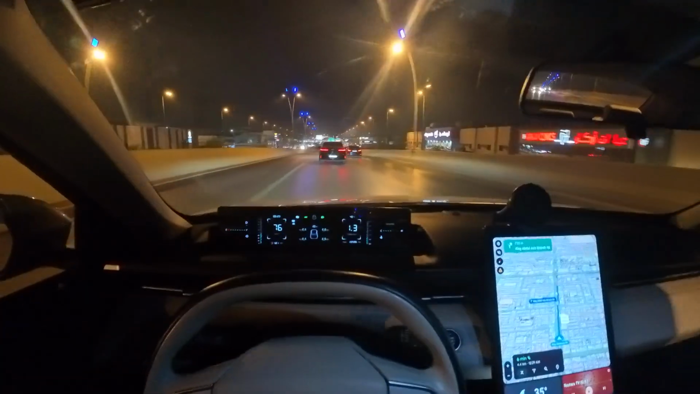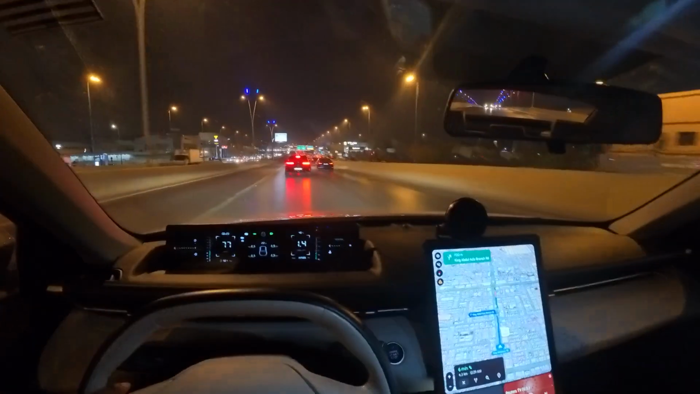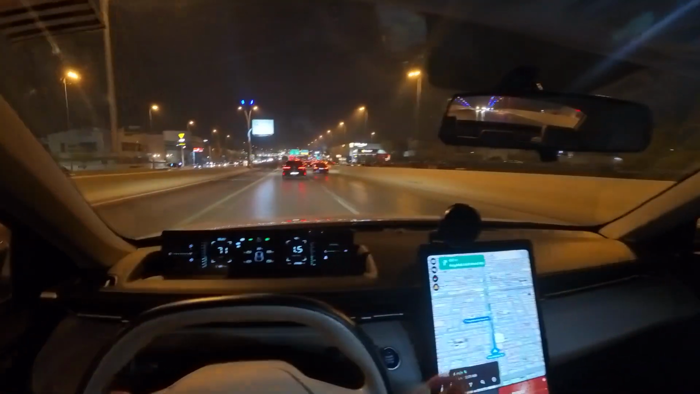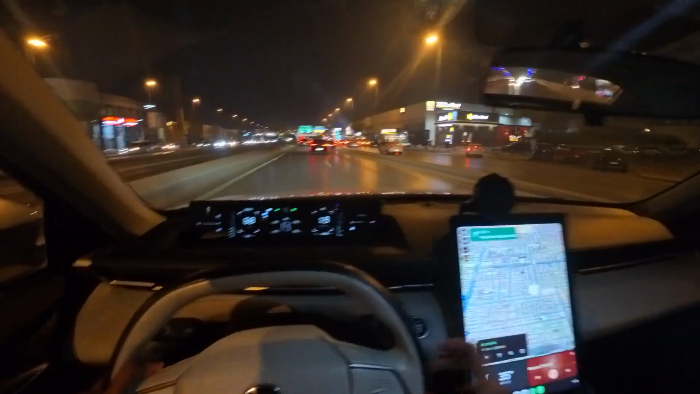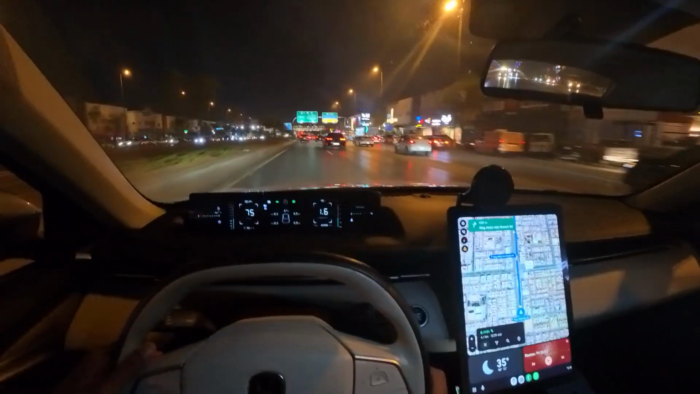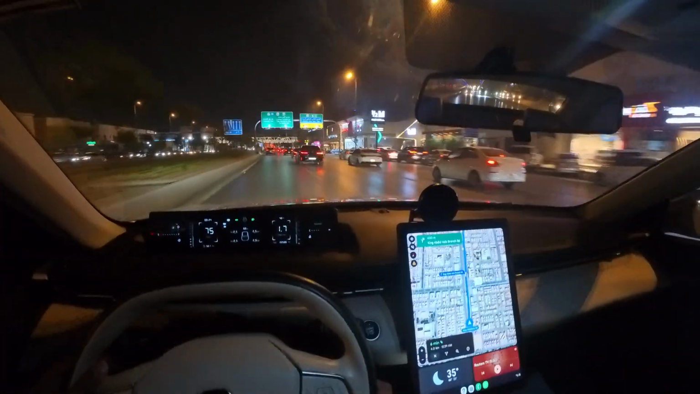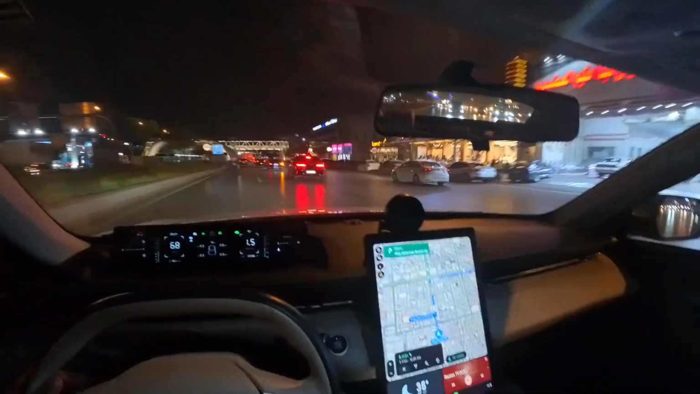It's far, it's distant. But we need to focus and continue on with our drive. I will have to take the exit from here.